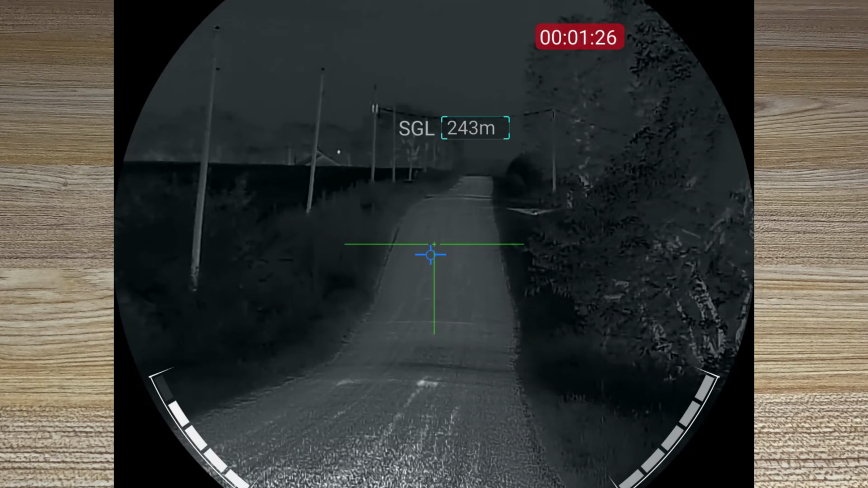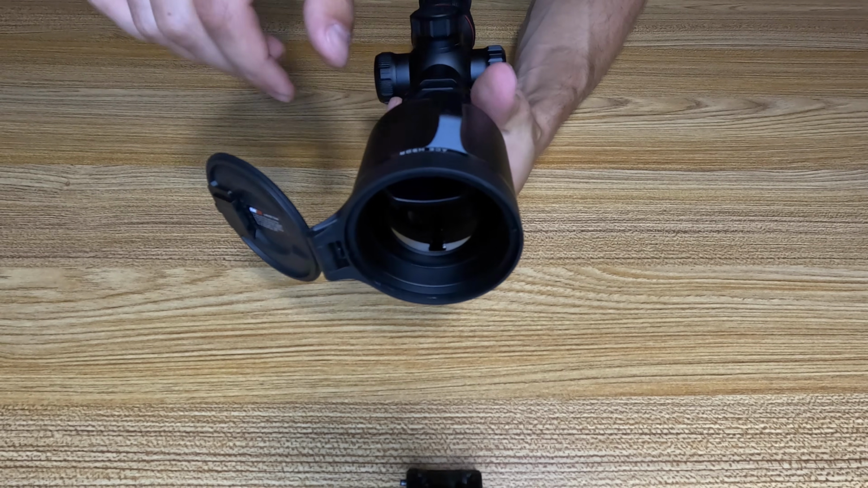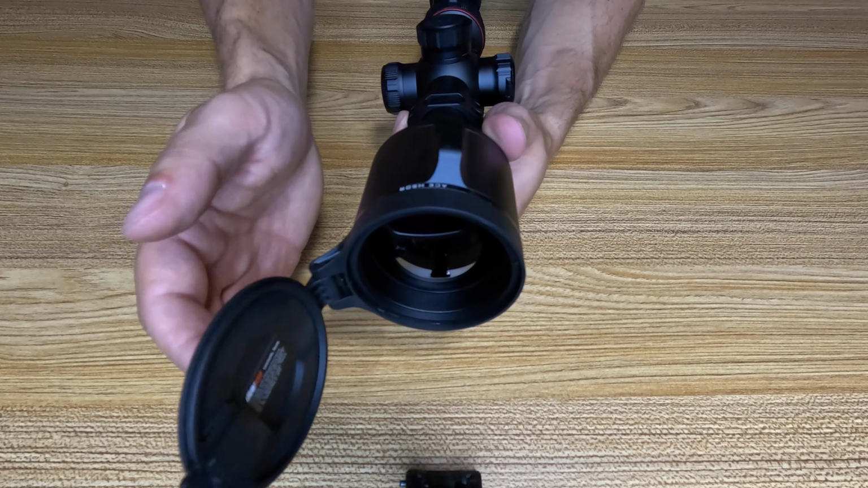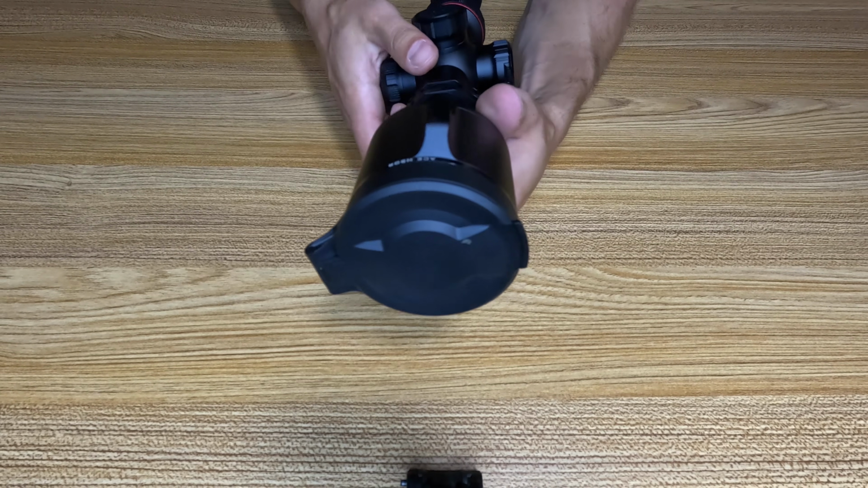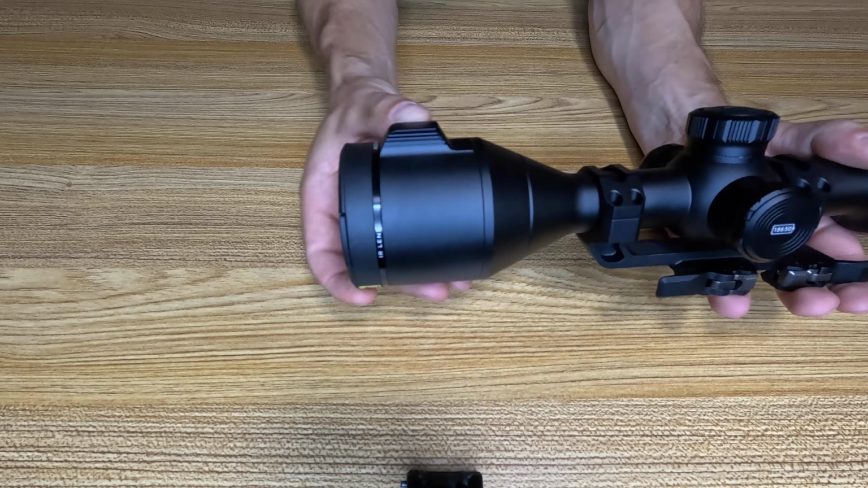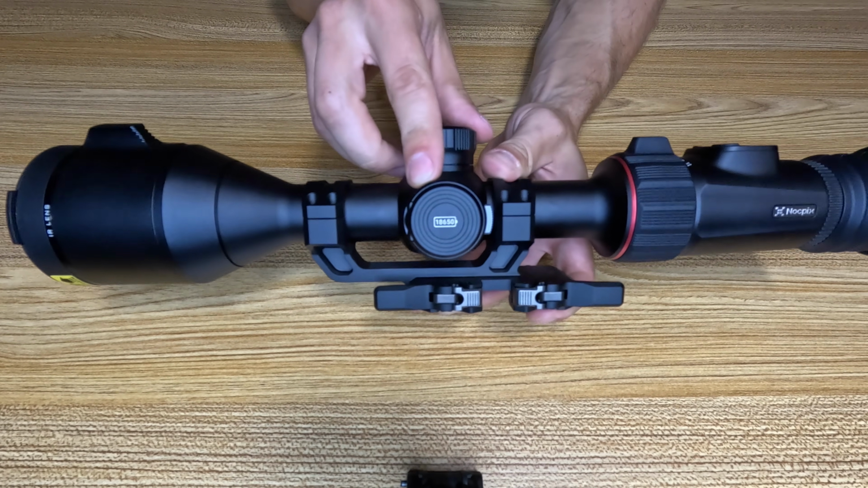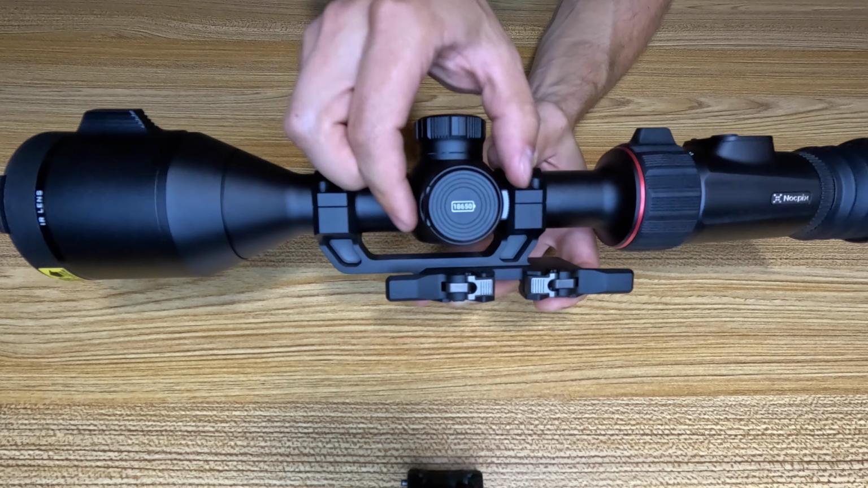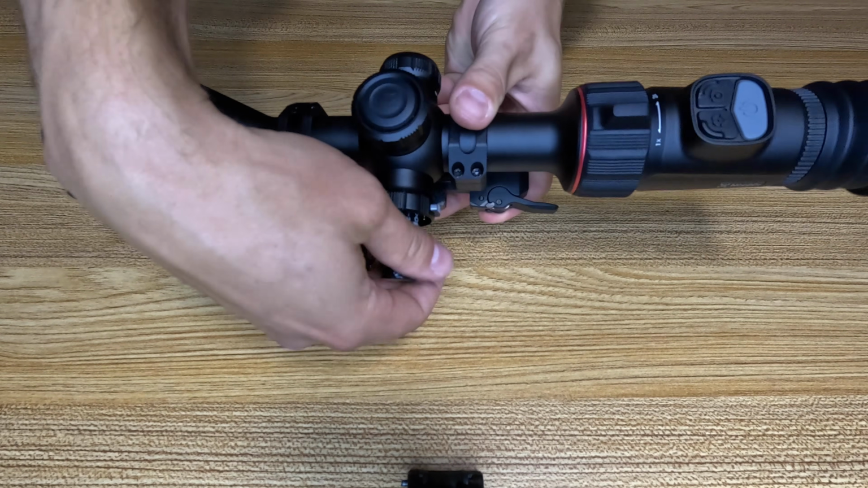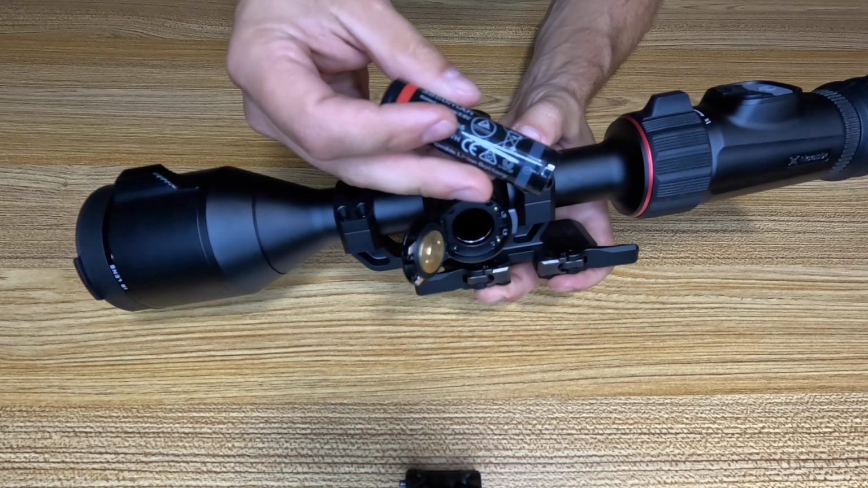It's really nice that there's not some big blocky rangefinder on the side of the lens, the top, or even built into the body of the scope like some manufacturers do. So it's a really nice feature. You've got your focus ring, so you can see up here, that'll focus your image in. And over to the side, you've got your 18650 battery port. It's a quick press button, spring loaded. And there you can see we've got our Nocpix battery in there, locked and loaded, ready to go.